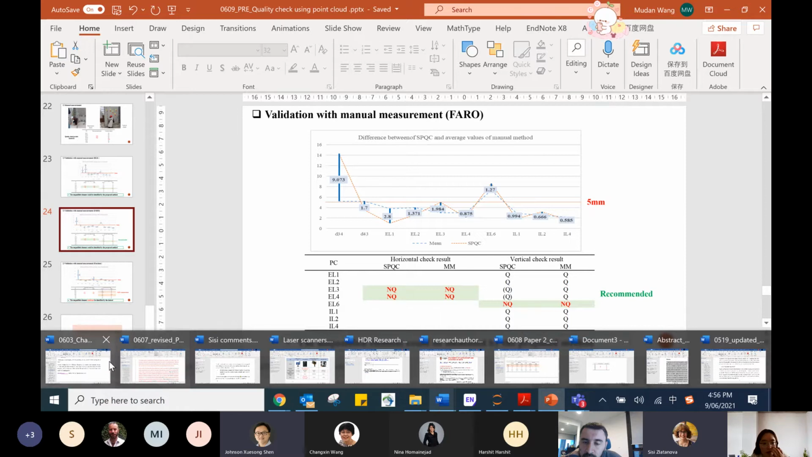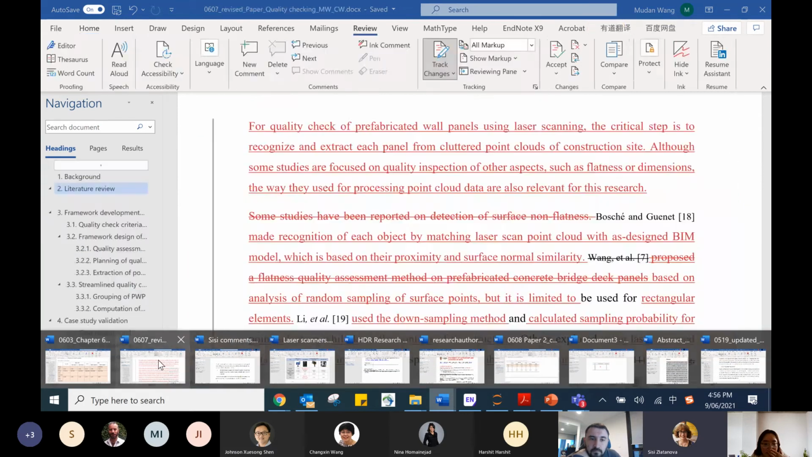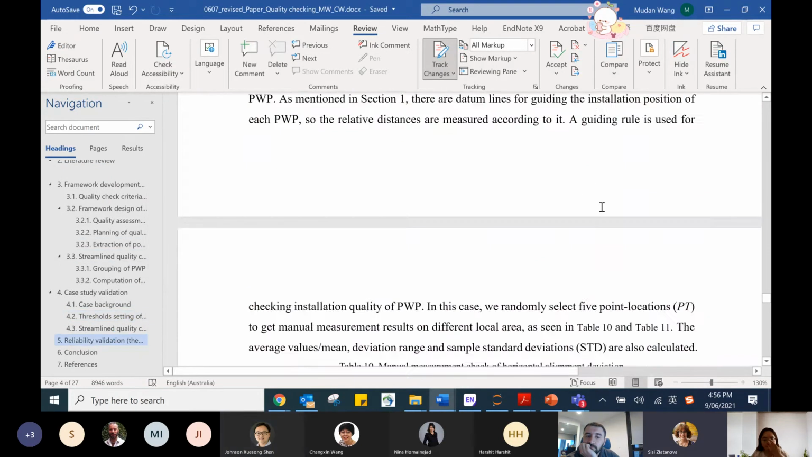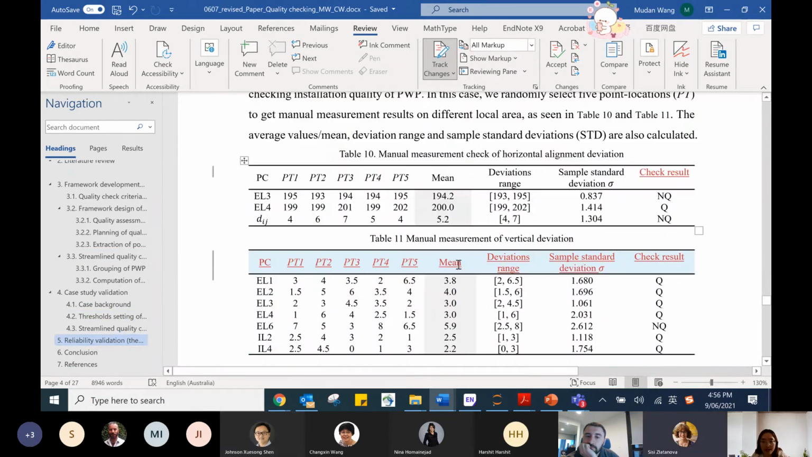No, she has 2 panels. Wait a moment. For the horizontal check, this is how I understood it. How many panels did you use for the horizontal check? 2, also 5. This is for the horizontal alignment deviation check, and this is for the vertical deviation check. These two should be installed on the same straight line, so I measure the distance from them to the datum line, and then I get the horizontal alignment distance of these 2 panels.